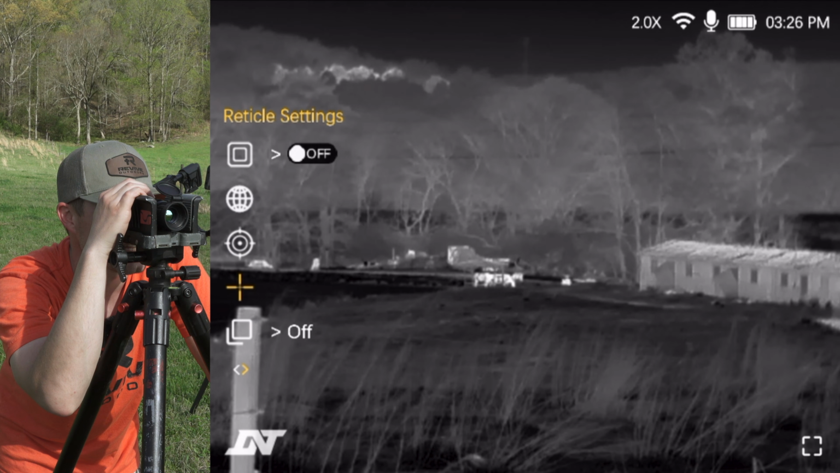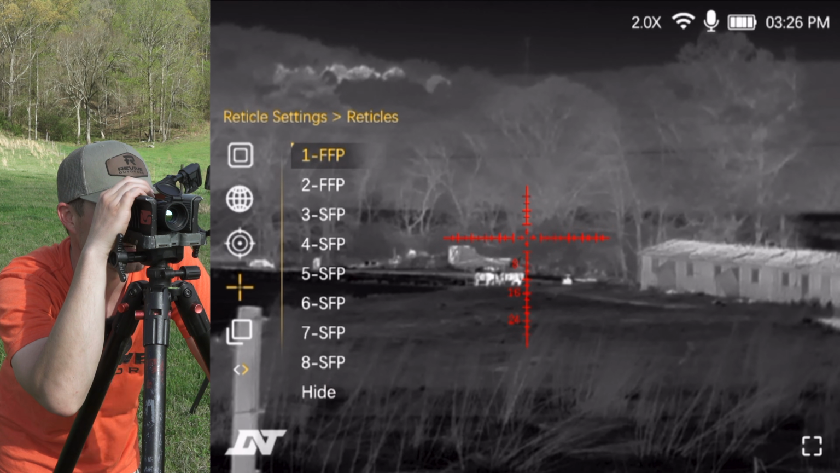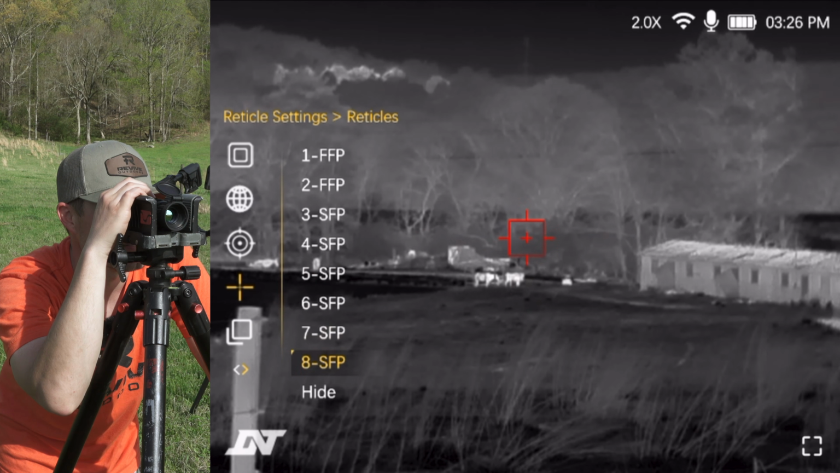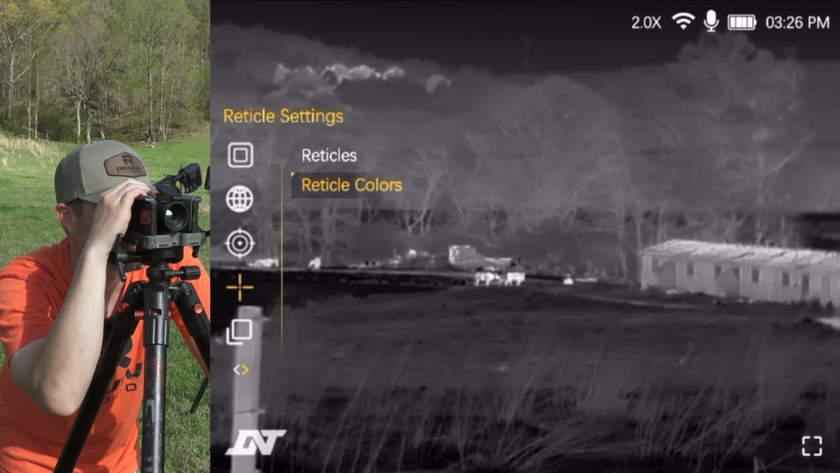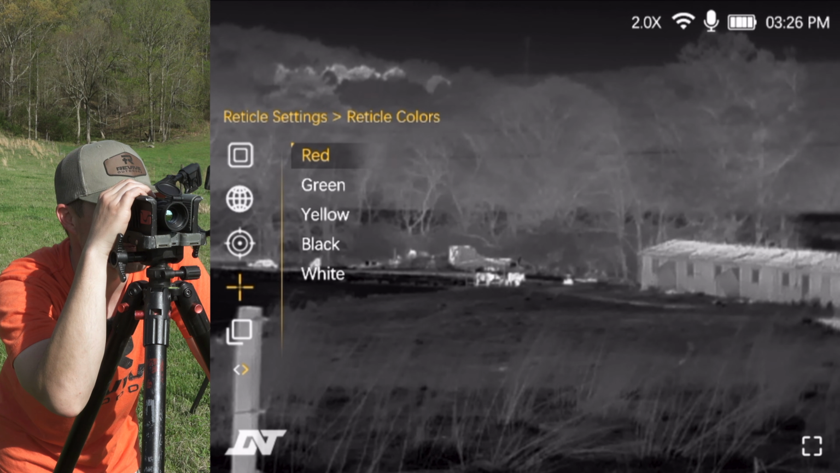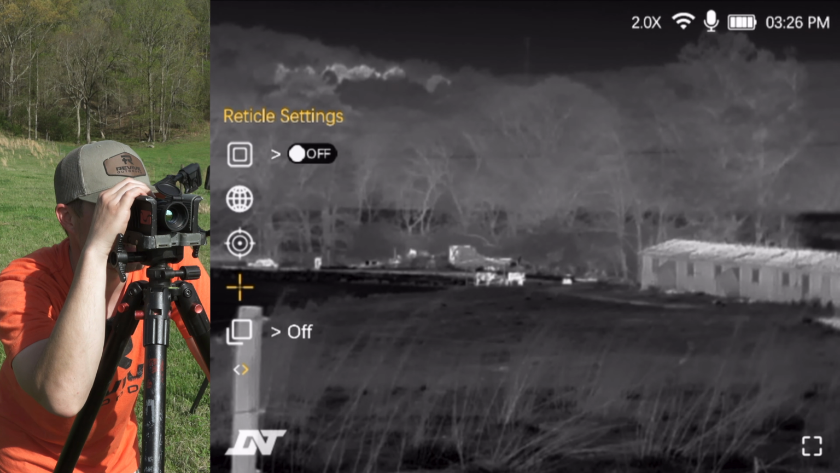You're going to have your reticle settings, where you can choose between different reticles, or you can hide it like we talked about earlier. So you have 8 different reticle settings that you can navigate to depending on which one you prefer. And then you have the reticle colors that are going to be red, green, yellow, and black that you can alternate through as well. And then you're going to hold that menu button to back out again,